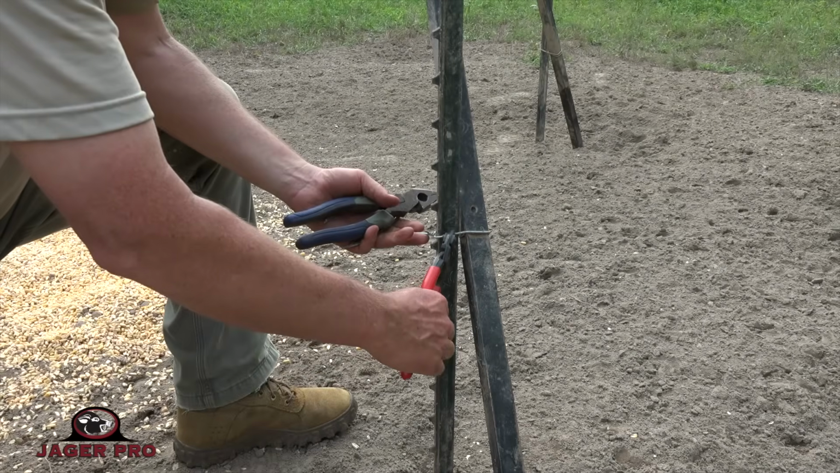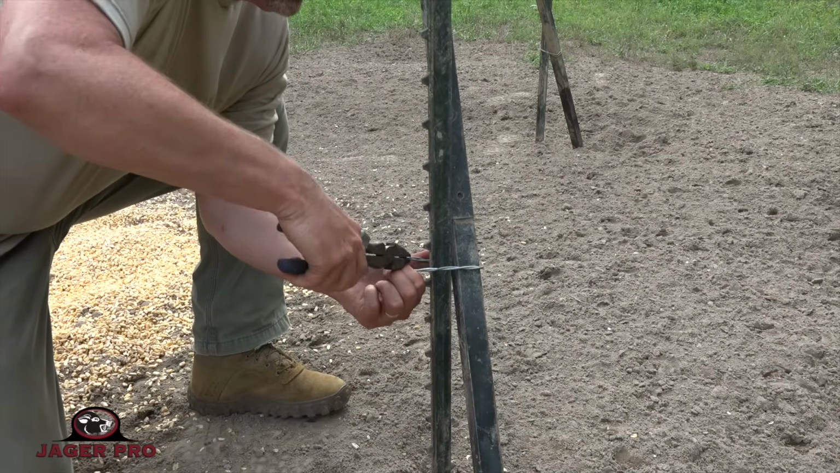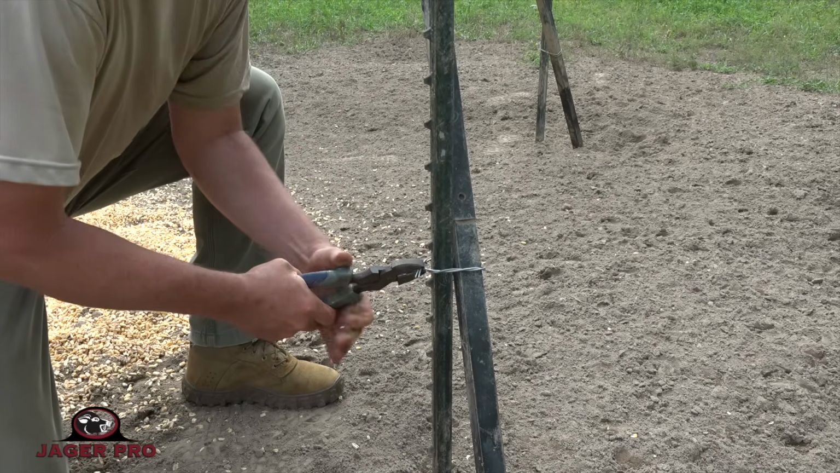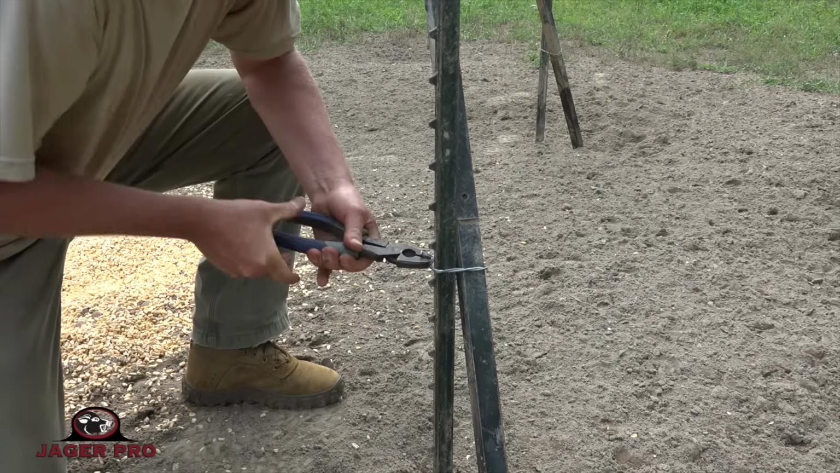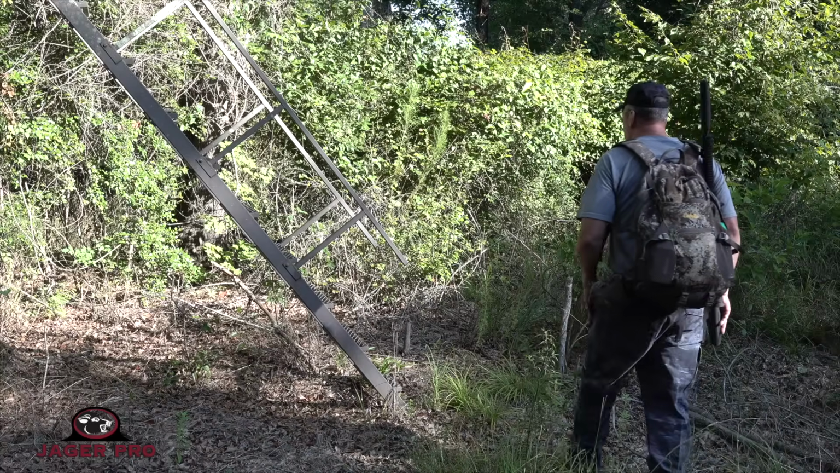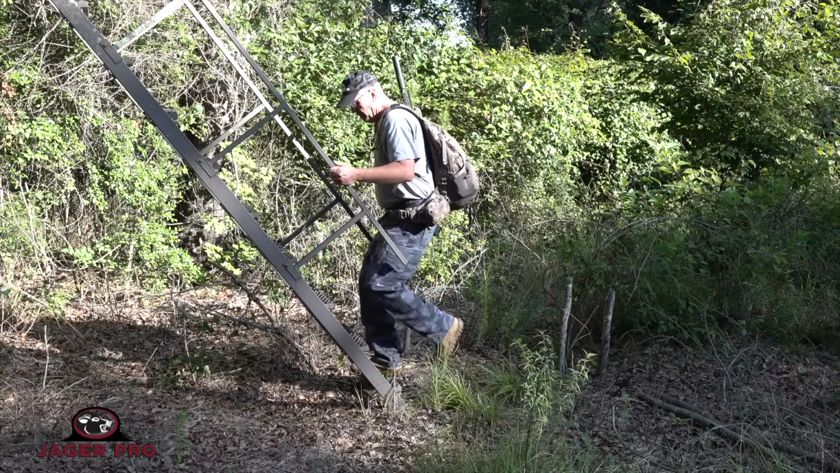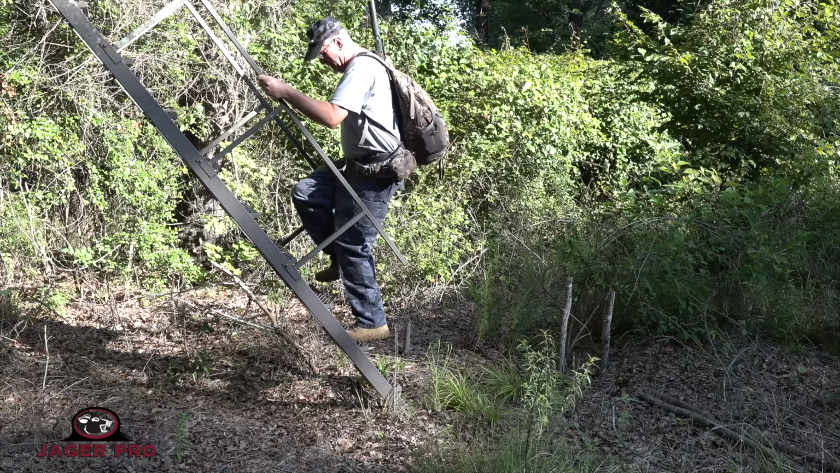I remove the single-strand wire and replace it with a double-stranded version and never experience another overturned feeder or broken wire. Now that I know which boars are creating my feeder problem, there is no better day than July 4th to begin the Flint River project.